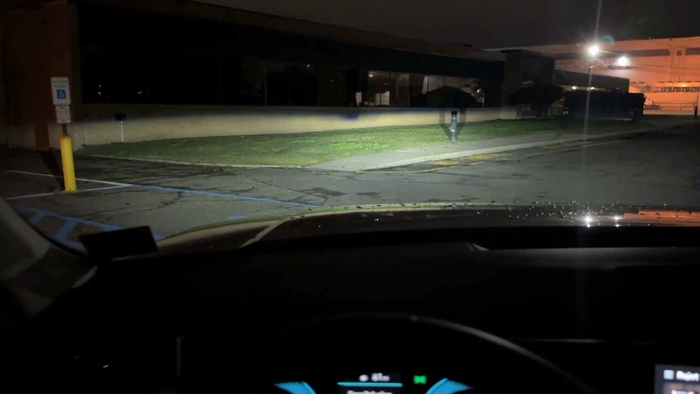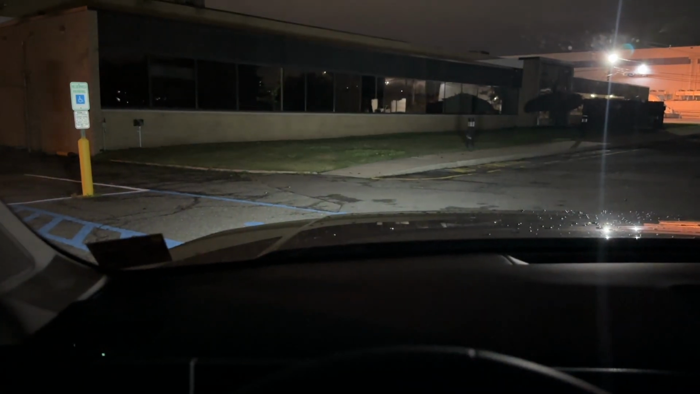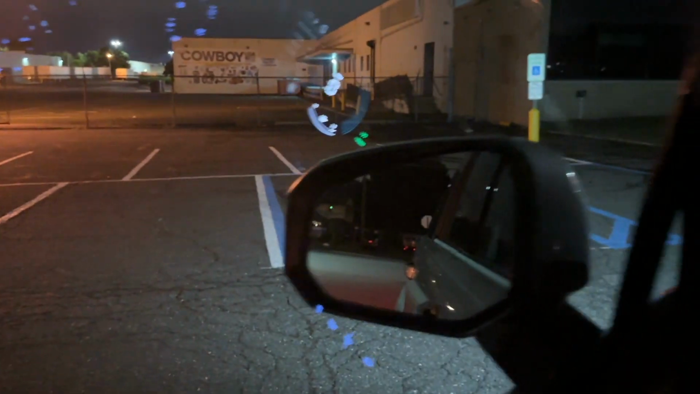Now we are here, and this is a pretty dark place, so I want you to compare that. The other lot has so many lights on it. This lot is not as lit as the previous one, so let's see. Let me turn off the light first. As you can see, this is just the DRL, daytime running lights. They kind of turn on when you shut off your low beam or high beam. It's still visible, and it's still giving a lot of light around it.